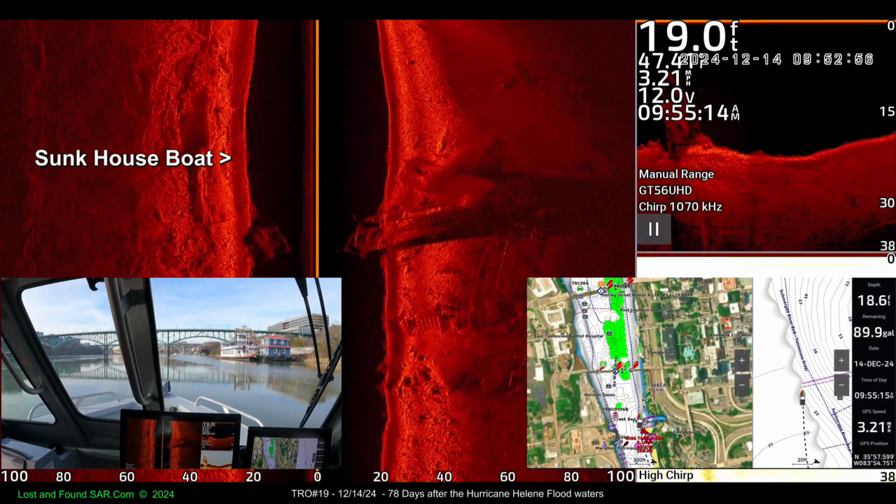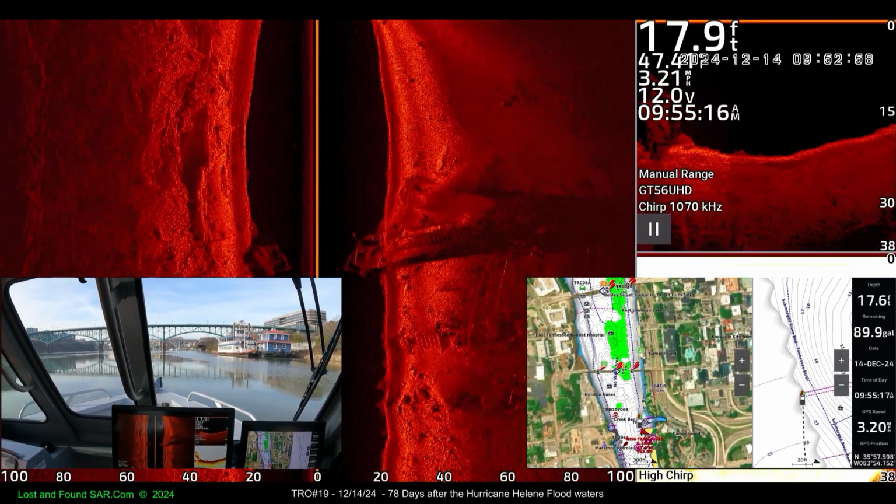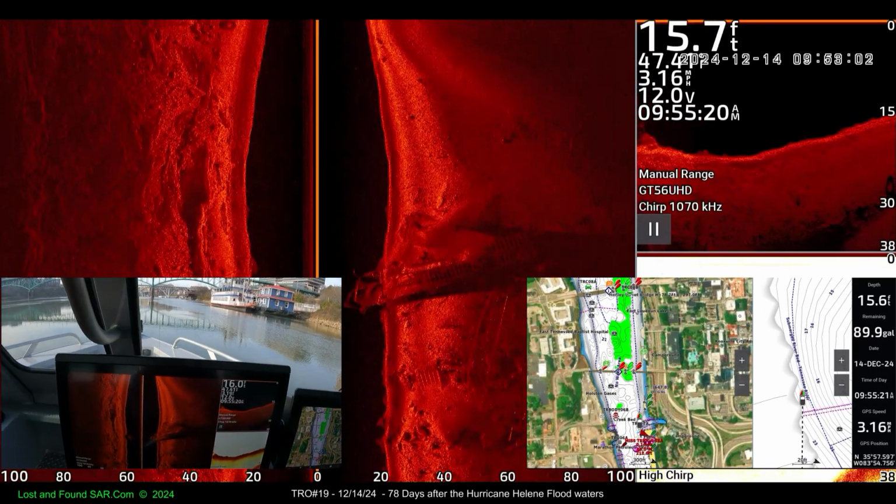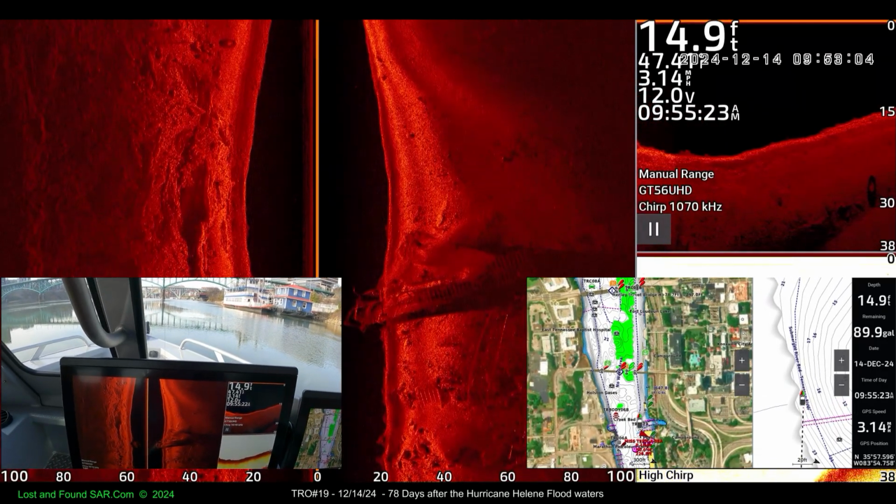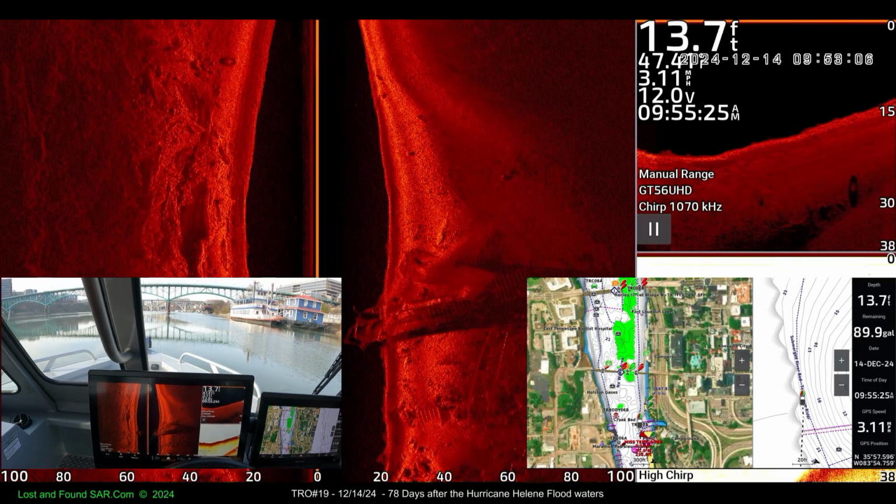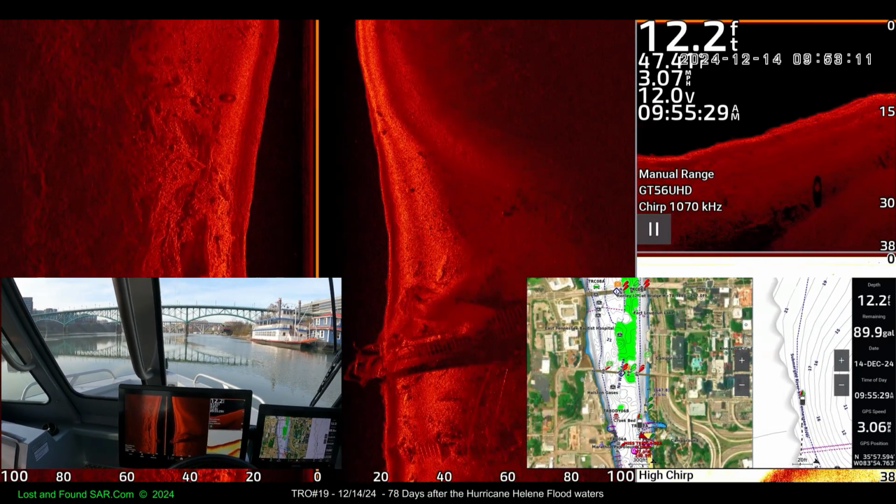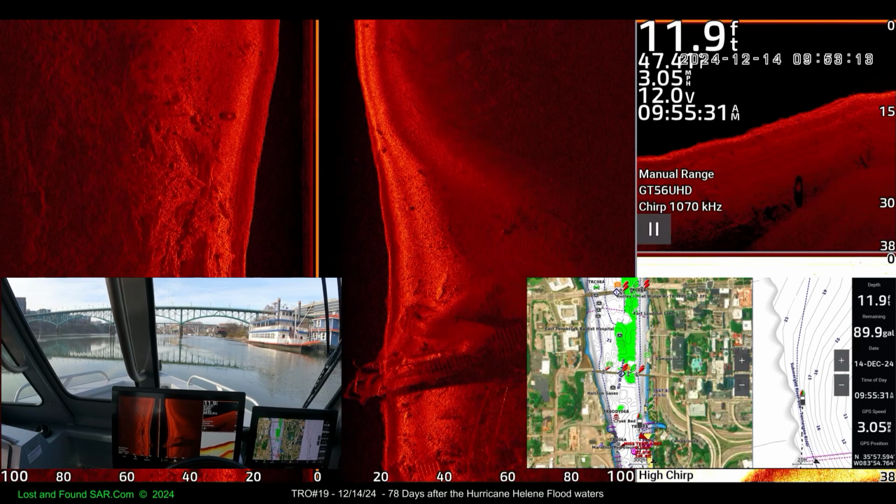Since Helene. Helene, yeah. I just probably messed it up. Look at that. Water's coming up. There's more than one boat sunk right there. There's like 3.